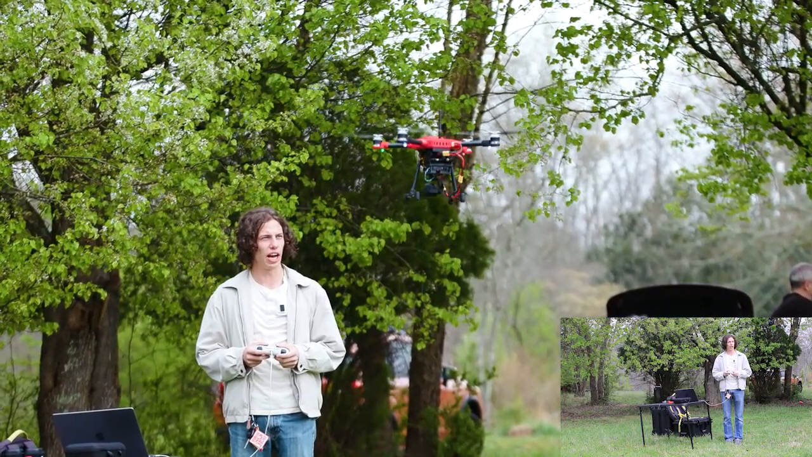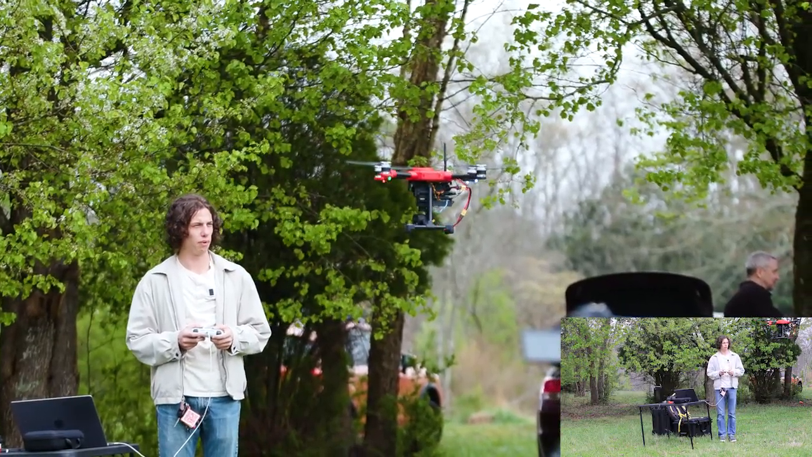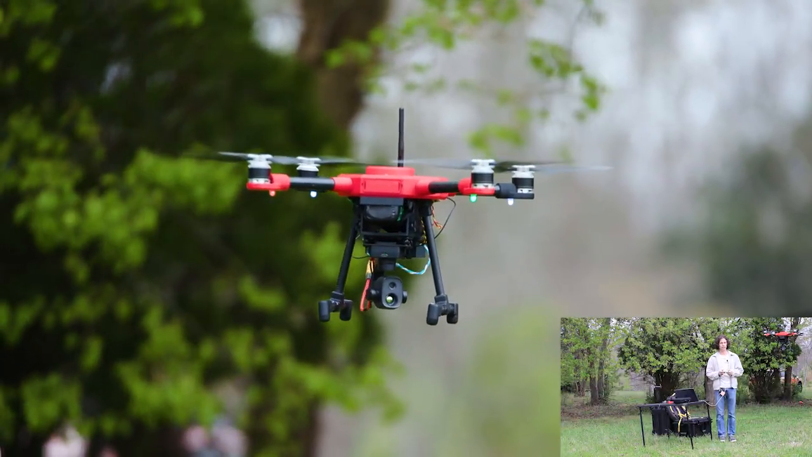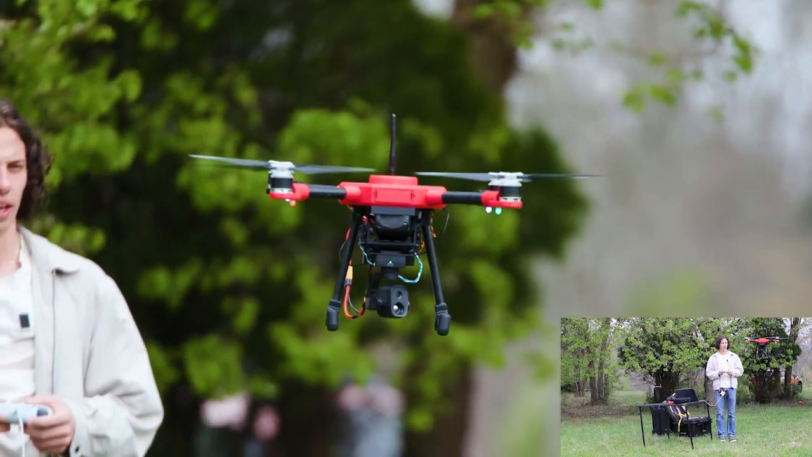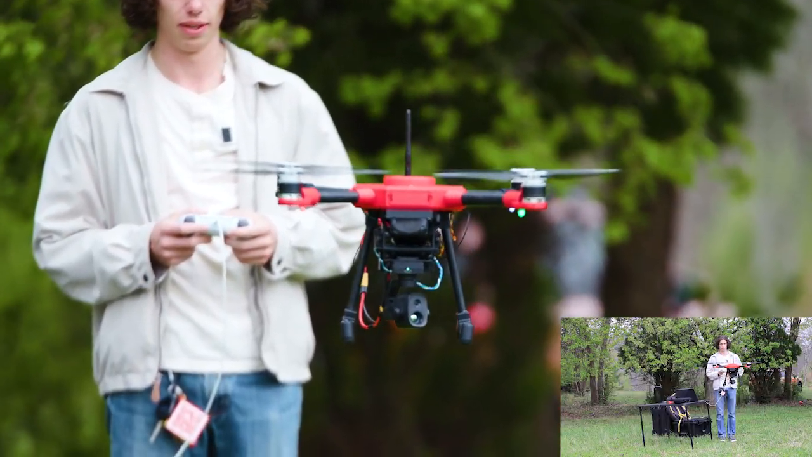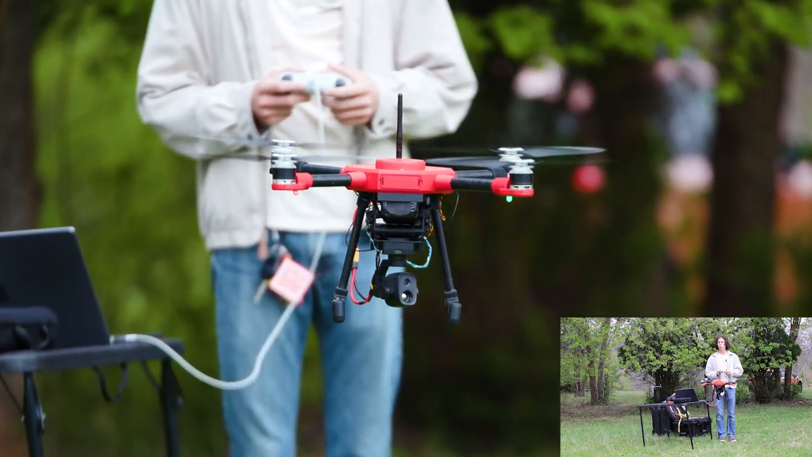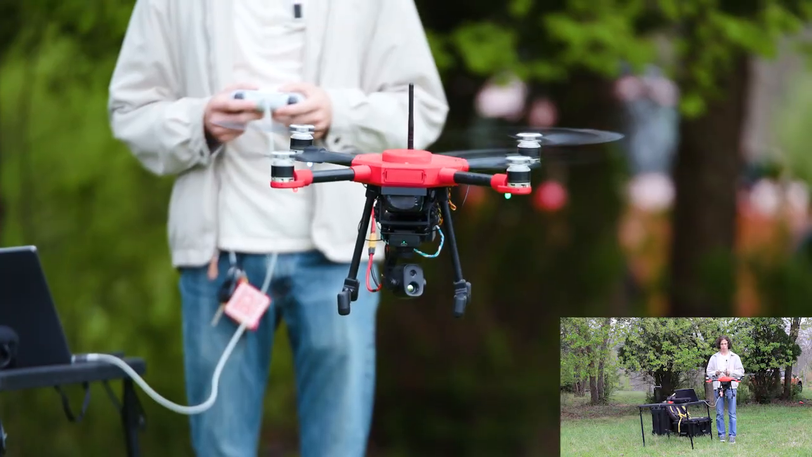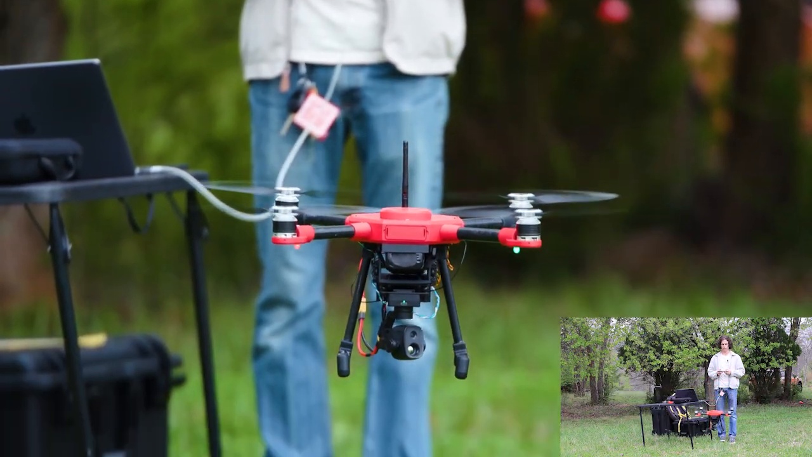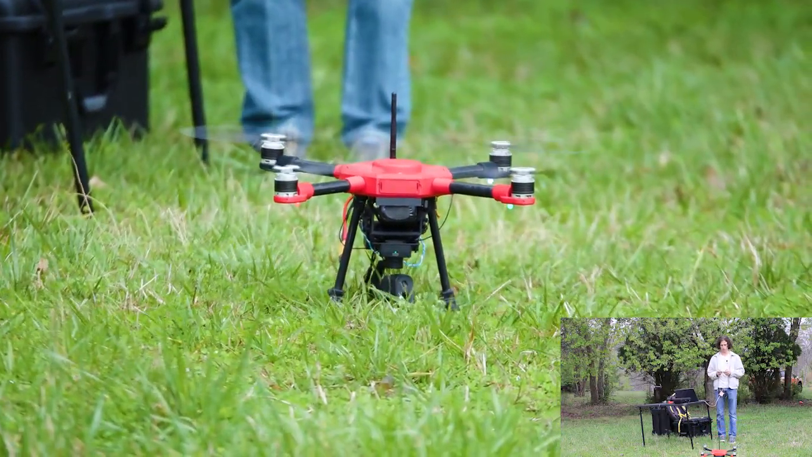Who needs a DJI when you can build your own thermal camera rig, fly it with a PlayStation controller, or really any game controller? And with an update to the iVue RC app to do photo and video capture, I mean, this is about as good as it gets. If we were to build out another one of these, it would be about $3,000 cheaper, or at least $2,500 cheaper, as now there's a new thermal camera in the market for about $500 with the same specs as this one.